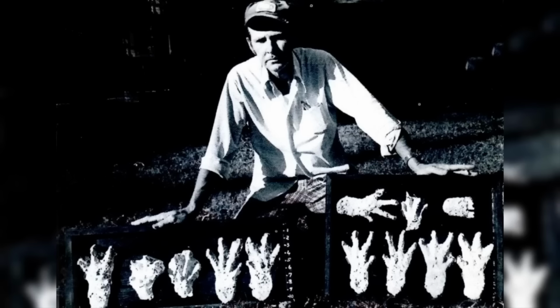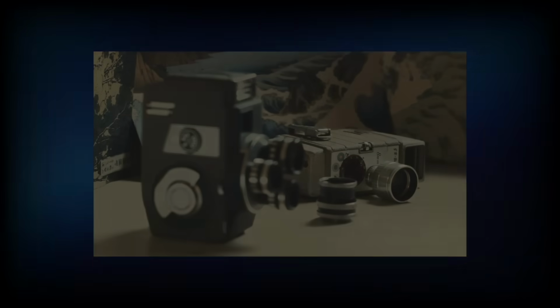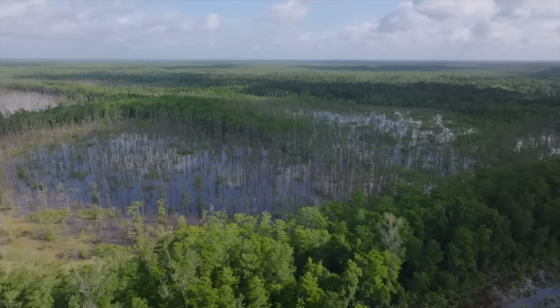In the wake of Harlan Ford's death, a forgotten reel of Super 8 film emerged. Footage some claim captures the Honey Island swamp monster in its own domain. Ford, a lifelong explorer of Louisiana's remote marshlands, had reportedly kept this film locked away for years. When it surfaced, the grainy, shaky images showed something moving among the cypress shadows. Something large, upright, and unlike any known animal.